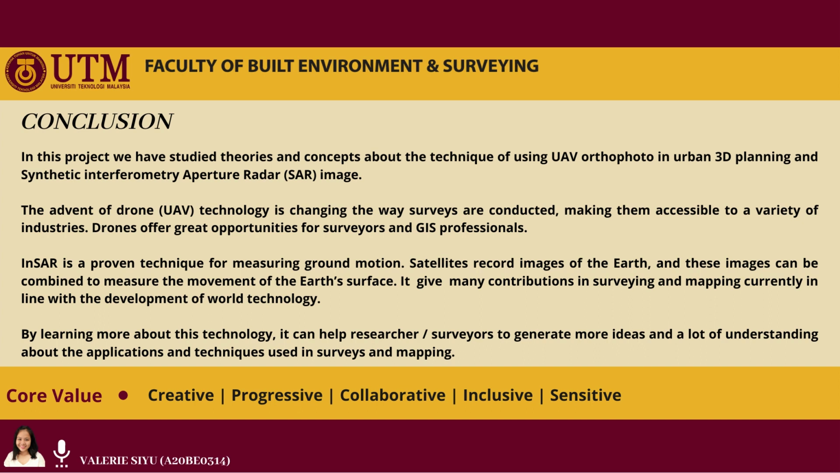The advent of drone UAV technology is changing the way surveys are conducted, making them accessible to a variety of industries. Drones offer great opportunities for surveyors and GIS professionals. Besides that, InSAR is a proven technique for measuring ground motion. Satellites record images of Earth, and these images can be combined to measure the movement of the Earth's surface. It gives many contributions in surveying and mapping, currently in line with the development of world technologies.